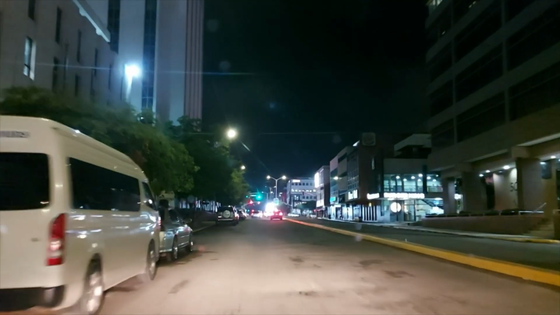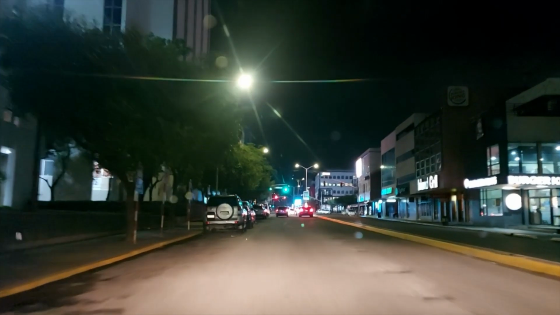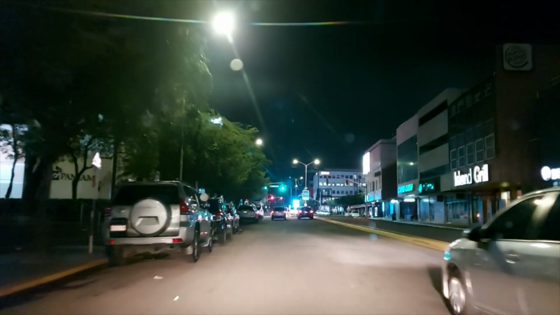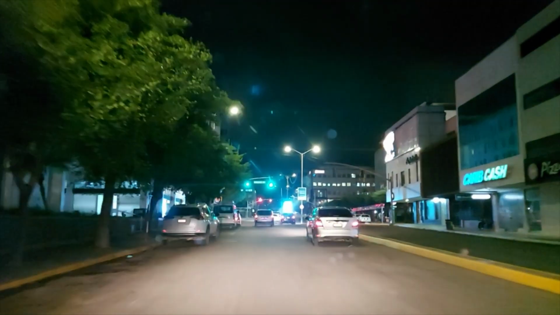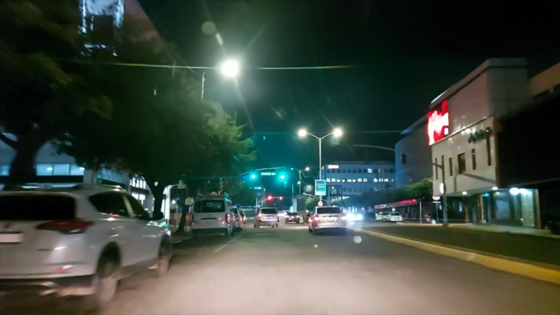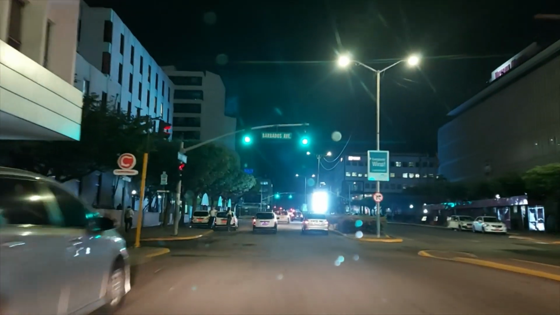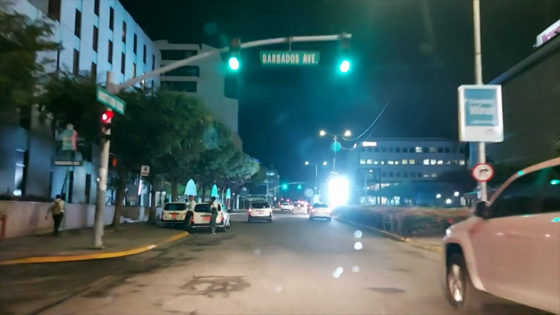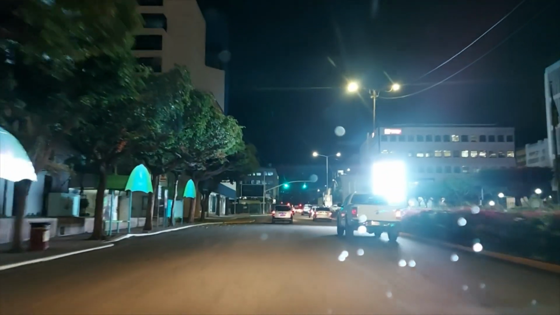So we are on Knutsford Boulevard, the commercial hub here in Kingston, the corporate commercial hub. So a lot of offices, corporate headquarters, multi-level buildings. That's here in New Kingston.